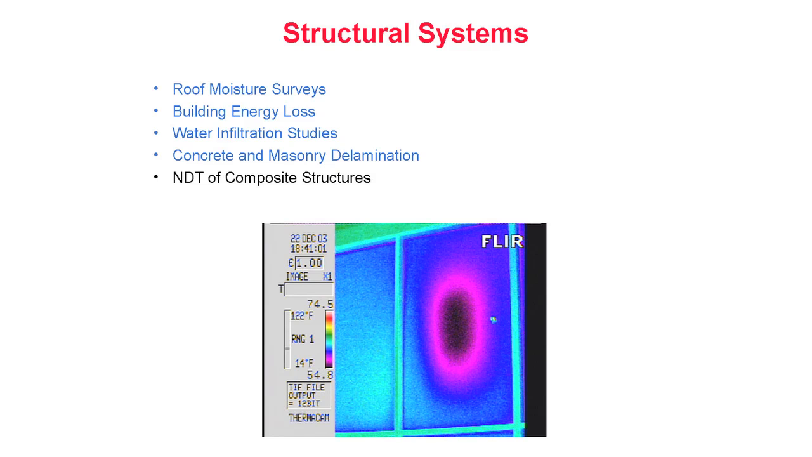The thermogram pictured here shows a failed window unit on a commercial building. The dark area is caused by excess energy loss due to contamination of the space between the window panes caused by a defective seal.